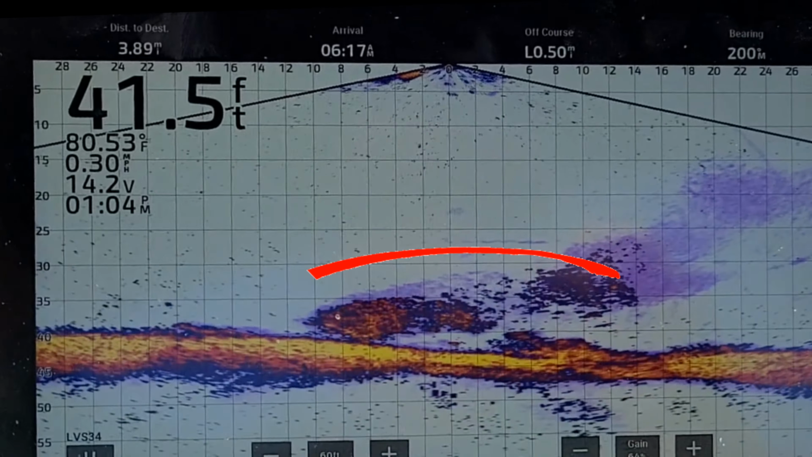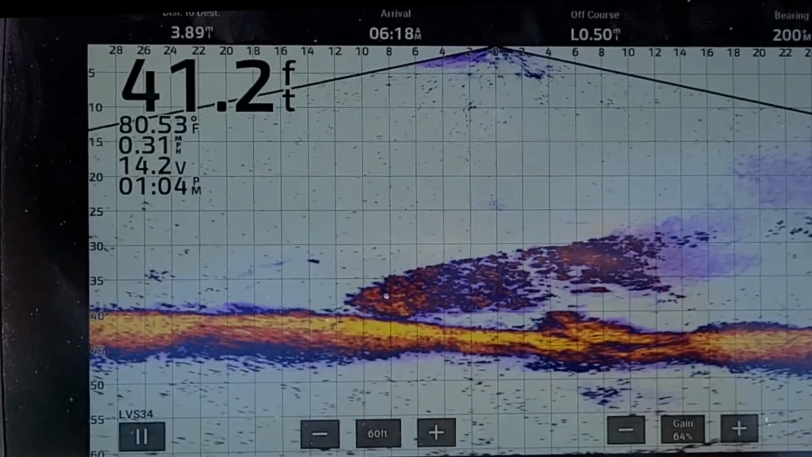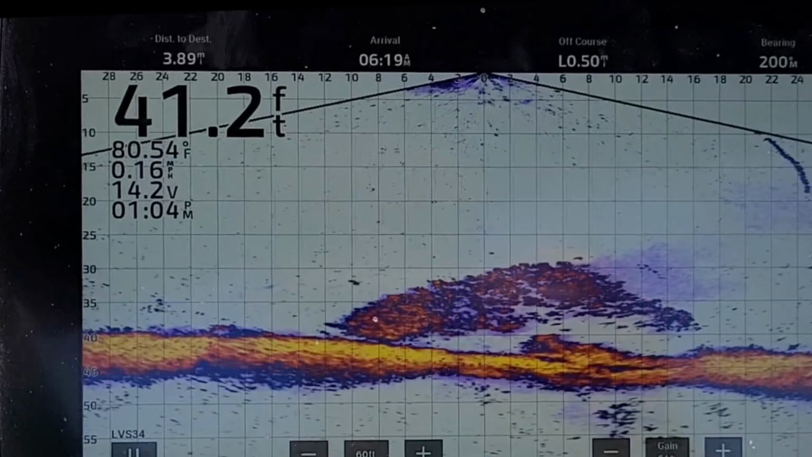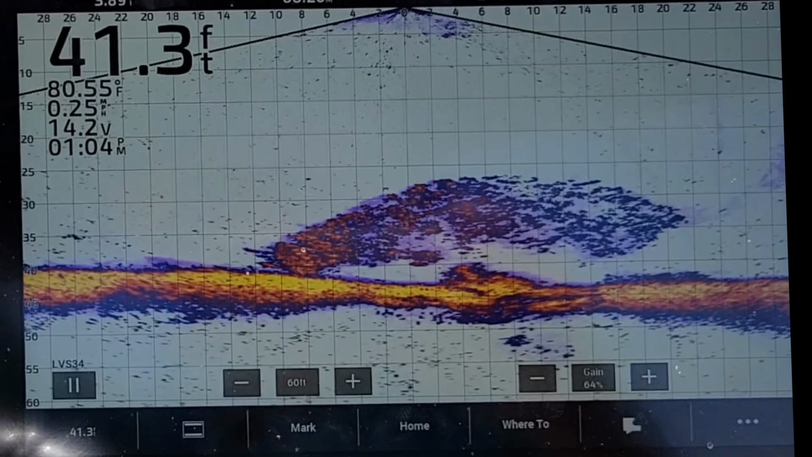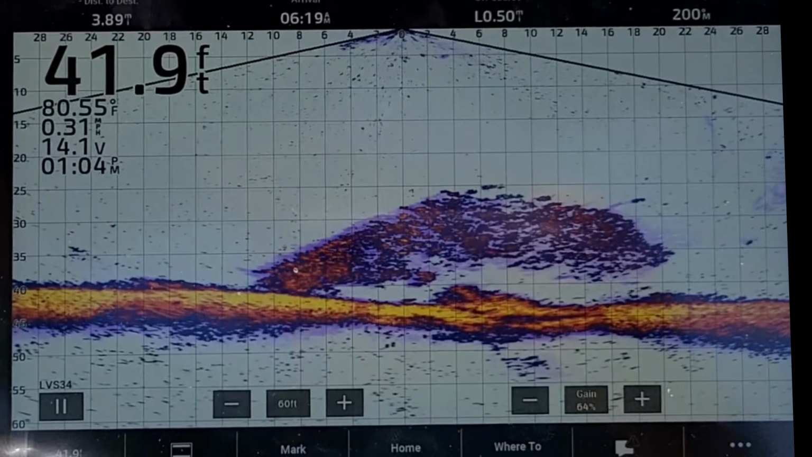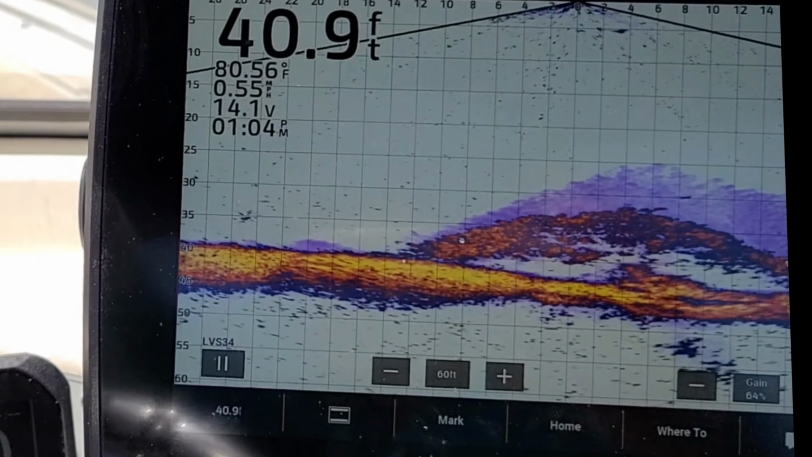Now on the bottom of this screen here, this huge clump that you're seeing on the bottom turned out to be a huge clump of greenies. So we drop zabikis down, we catch a bunch of greenies, and that's typically what we use for bait out there. I've been using this system for about a month now, and I have to tell you that it has completely changed the way that we fish.